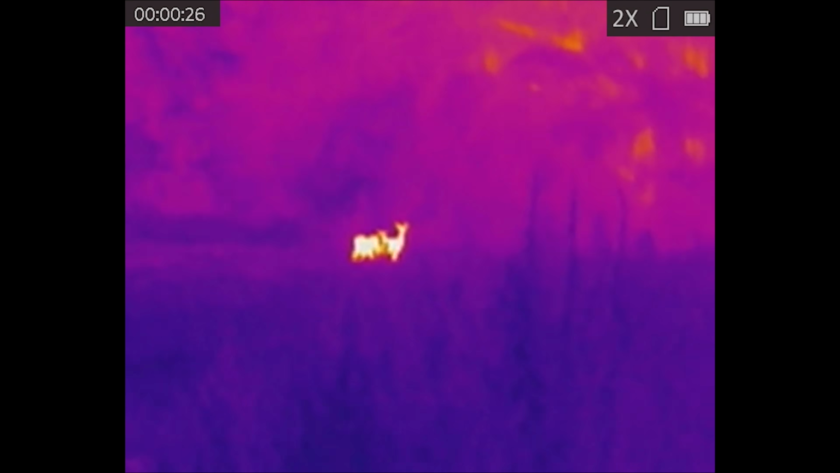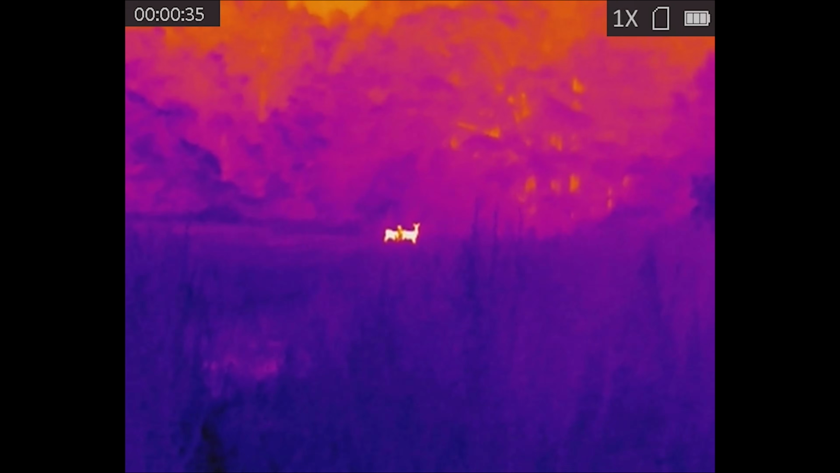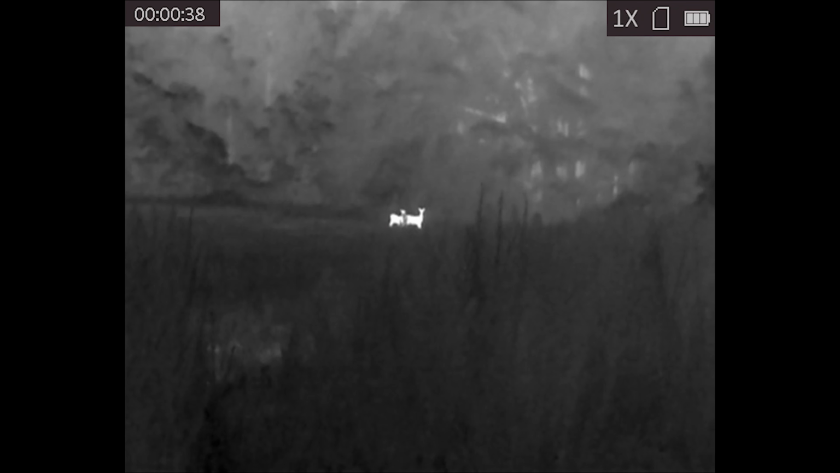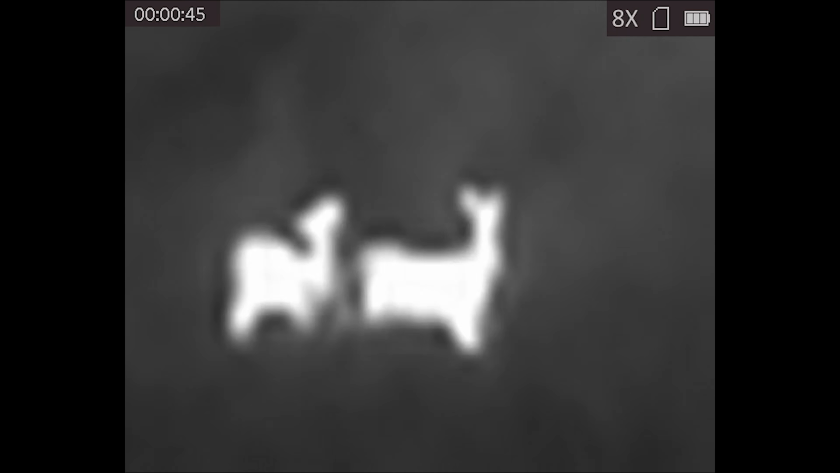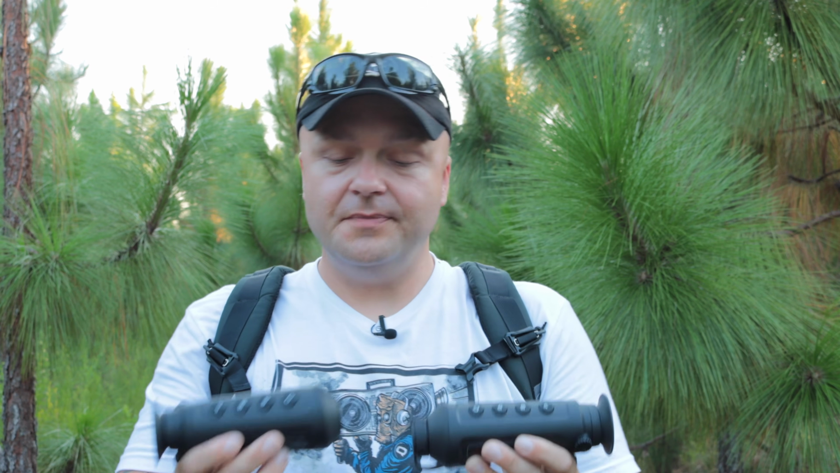All right, so with the TM15, I feel like you could ID a hog out to about 200 yards, maybe just a little less. The TM19 is gonna let you probably get out to about 235, 250, right? It's not that much further, but it is definitely a clearer picture when you get out there because you can adjust the objective lens or the focus on the objective lens. So that's where this comes in a little nicer.